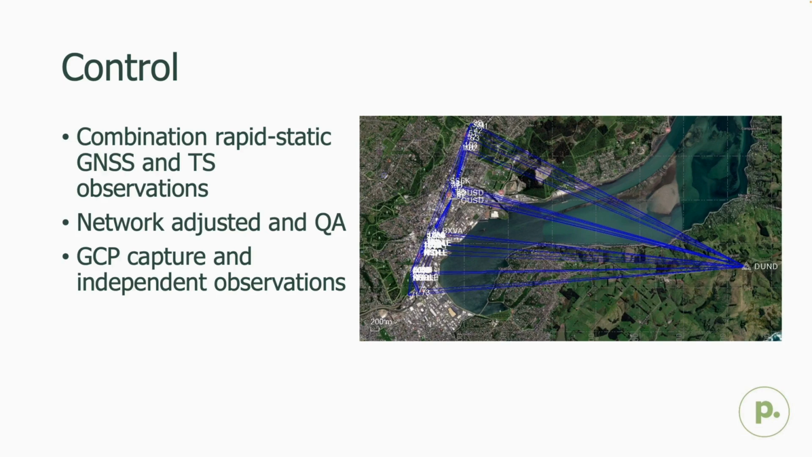So our surveyors headed out and surveyed all of the GCPs that were proposed, with the exception of one, which was too dangerous to get. And then at the same time, we also picked up all of our independent observations for verification of the mobile scanning outputs.